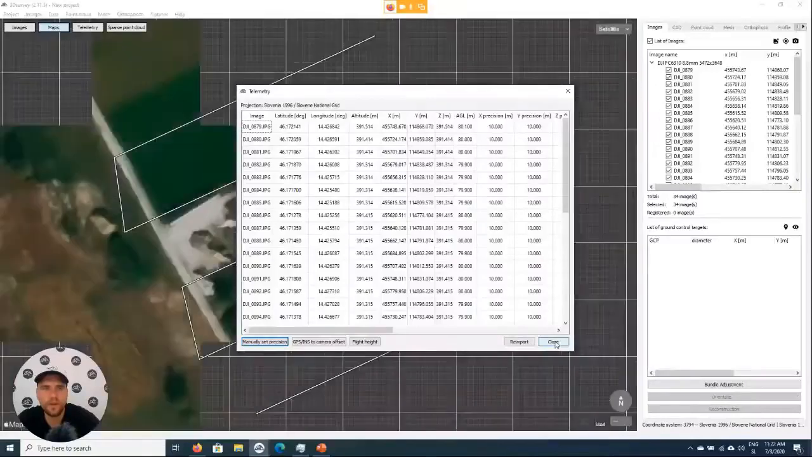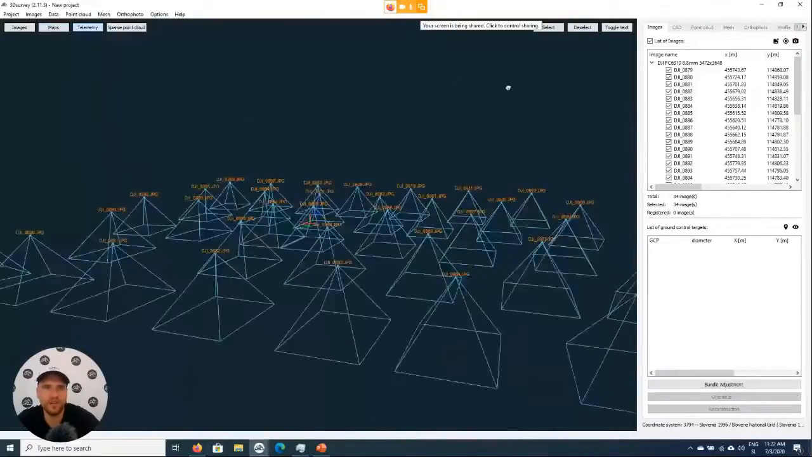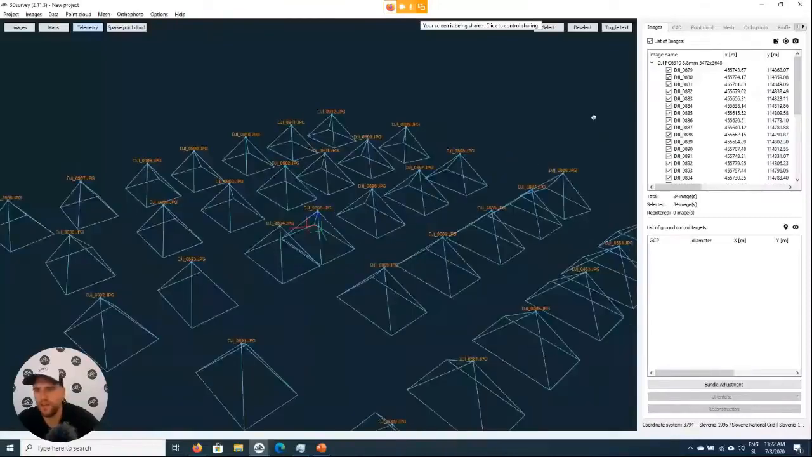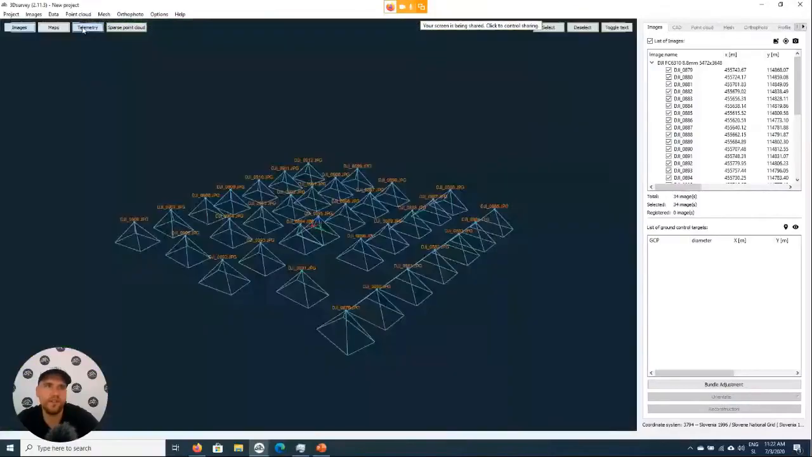So what we have now is where we flew the drone, and we also have information in 3D on where we recorded the images from. Now, as we said before, what we have here are images and very approximate positions where the images were recorded from.